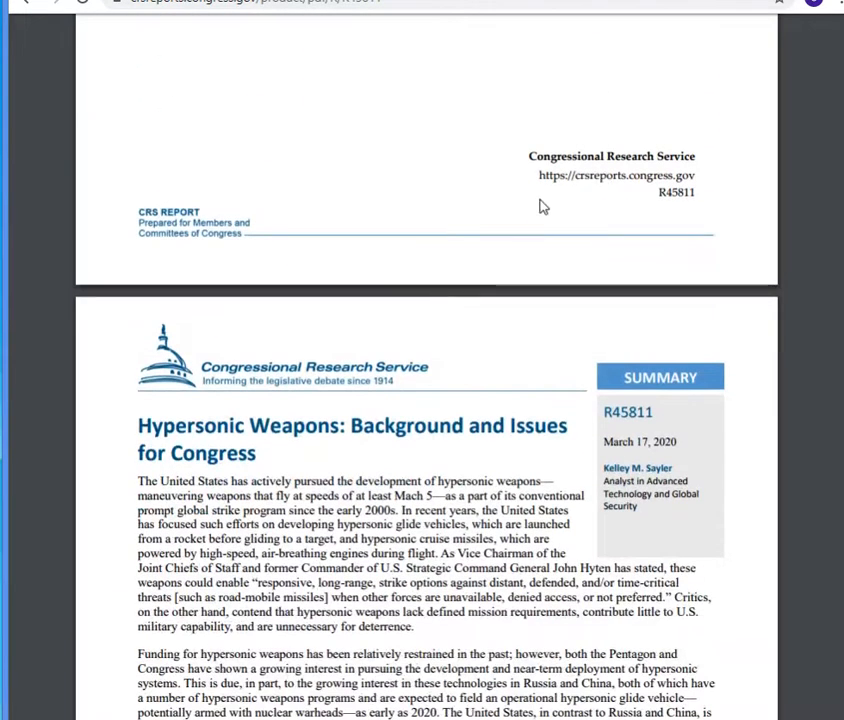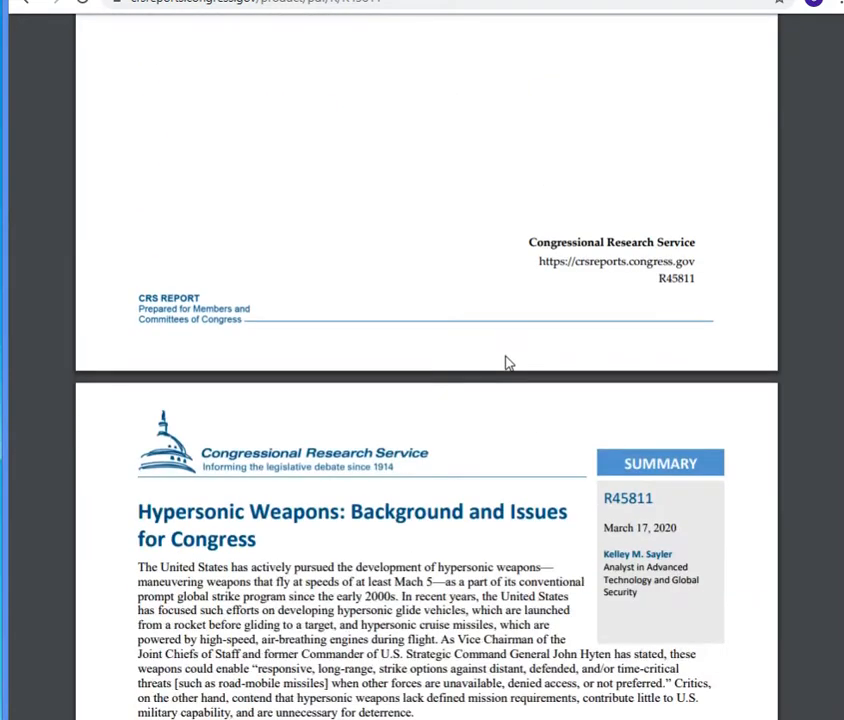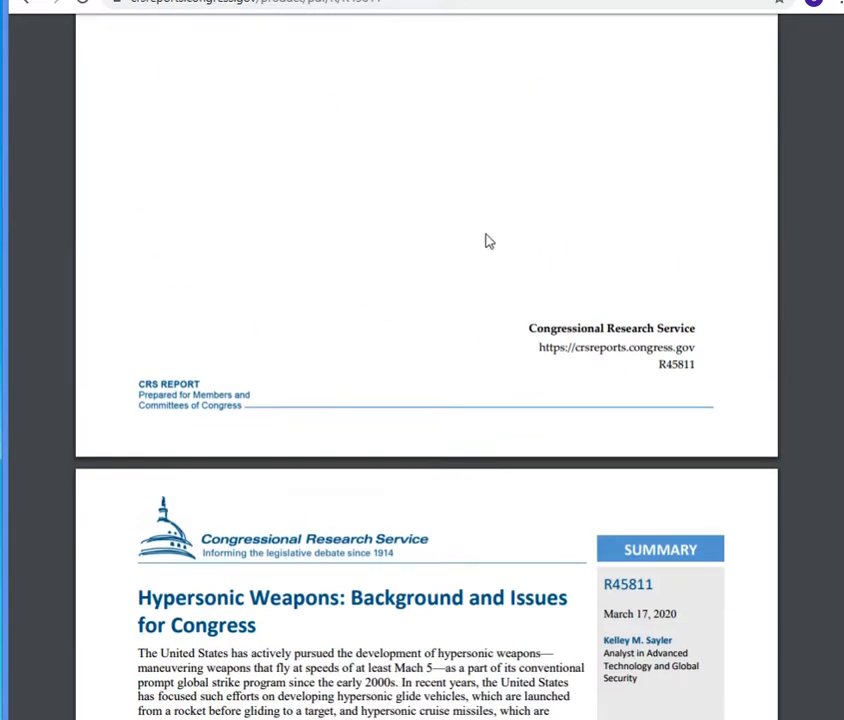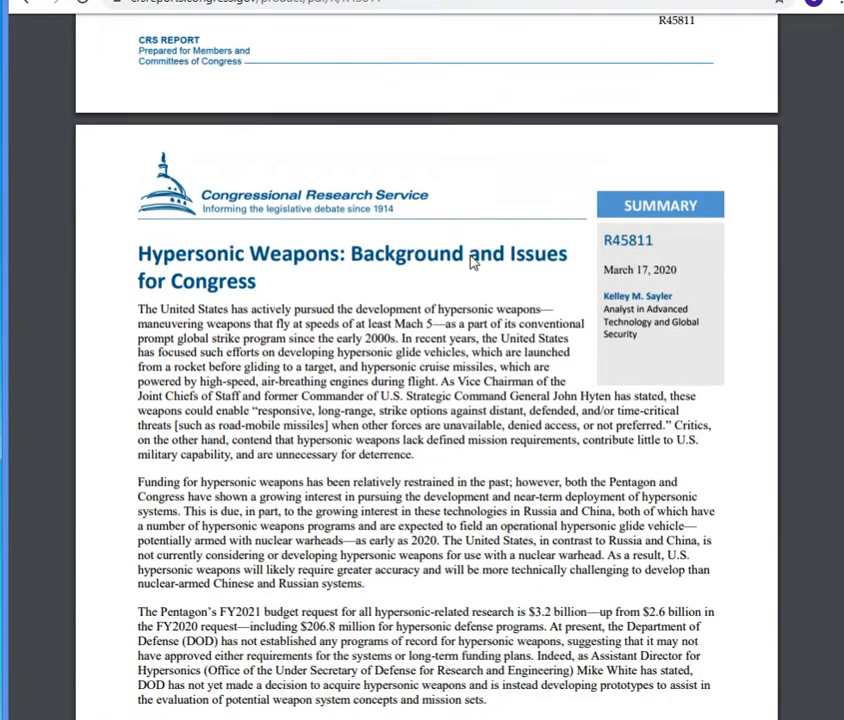So this is a document presented to Congress on March 17th of this year. And I will be linking this in the description below if you want to take a more in-depth look at this. But for this, we're just going to really be looking at the speeds, the time frame of the development, and if these would potentially fit into the time frame of the videos.